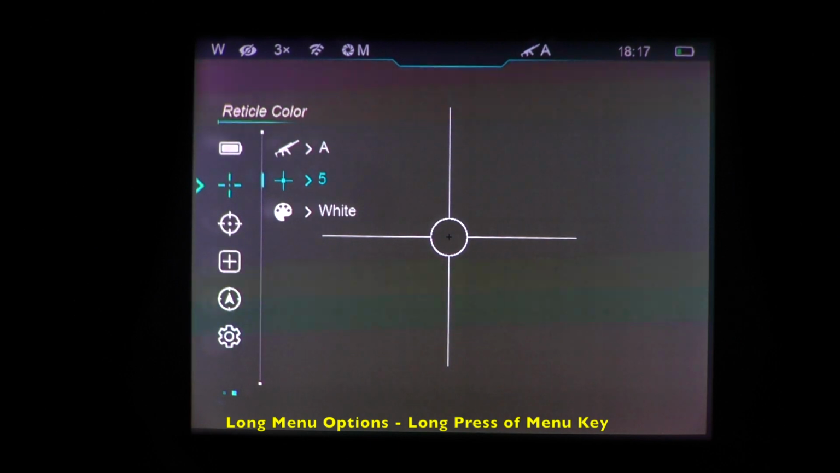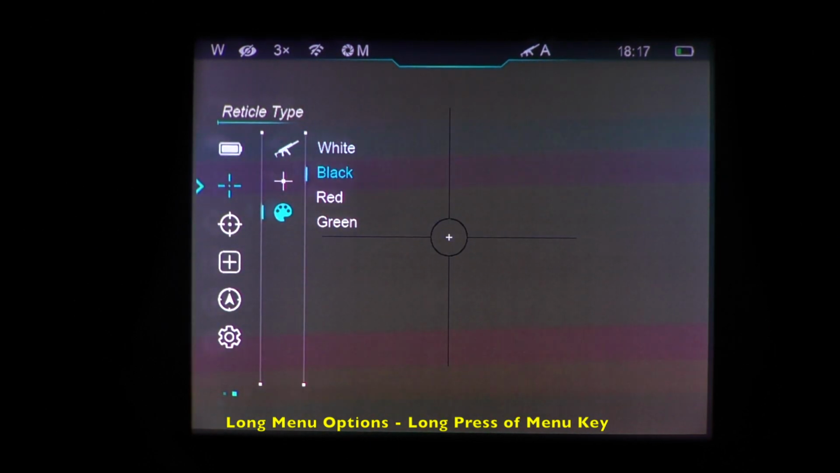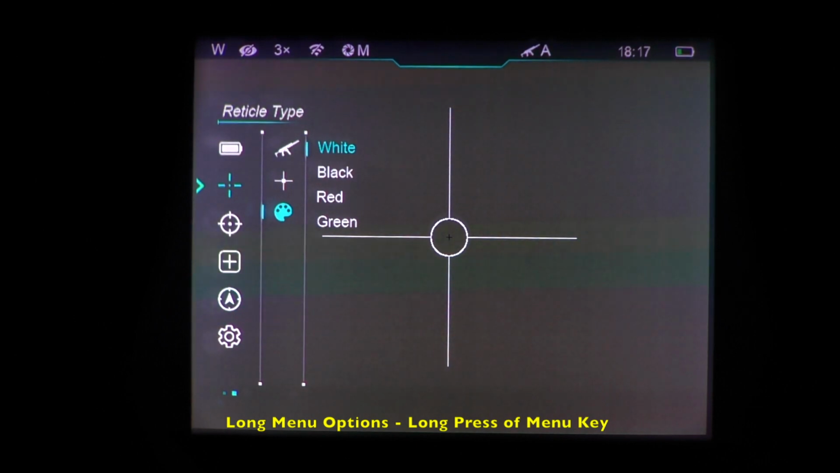Alright, let's go to reticle type and select our color. So black, and then an inverted interior color on the pip, white with inverted color in the pip, red with the same interior pip color, and green.